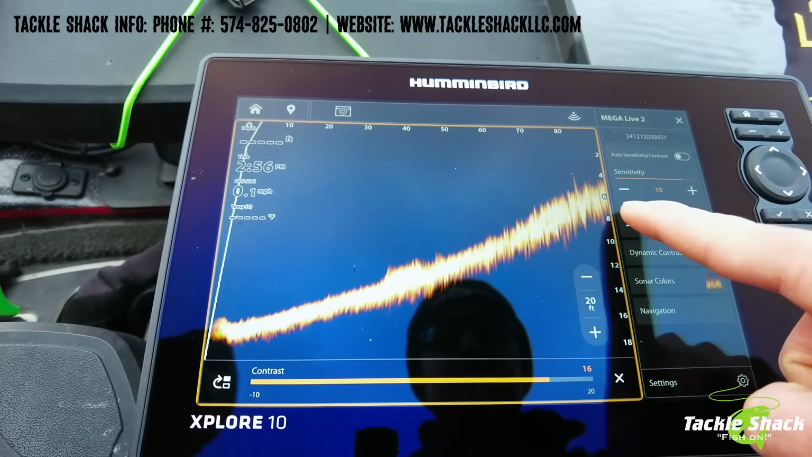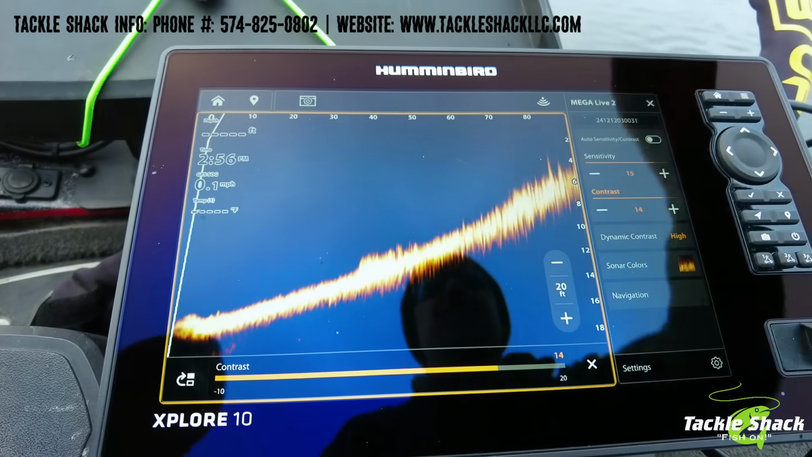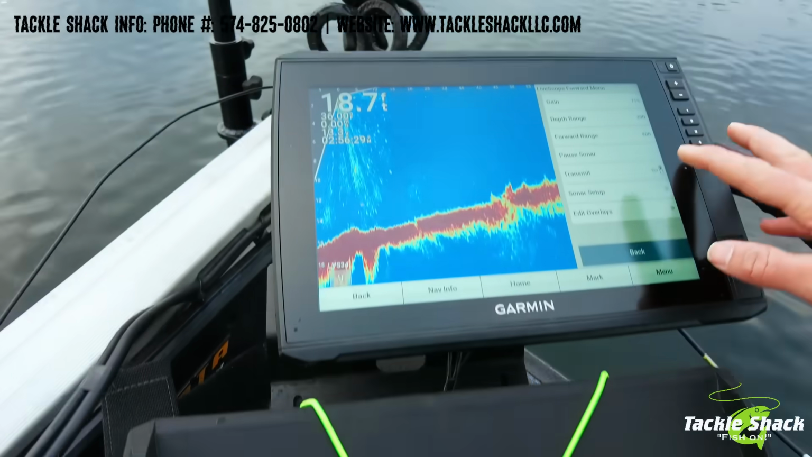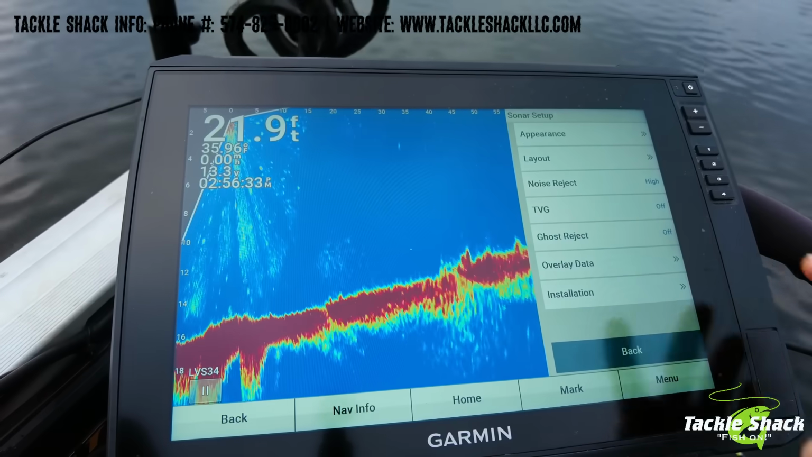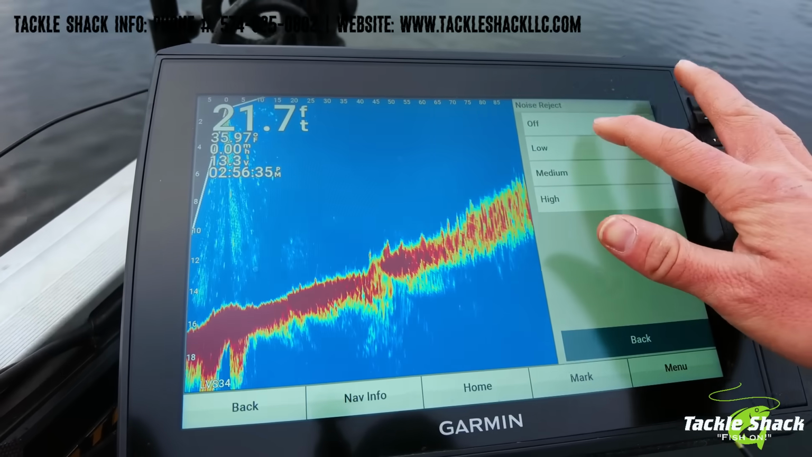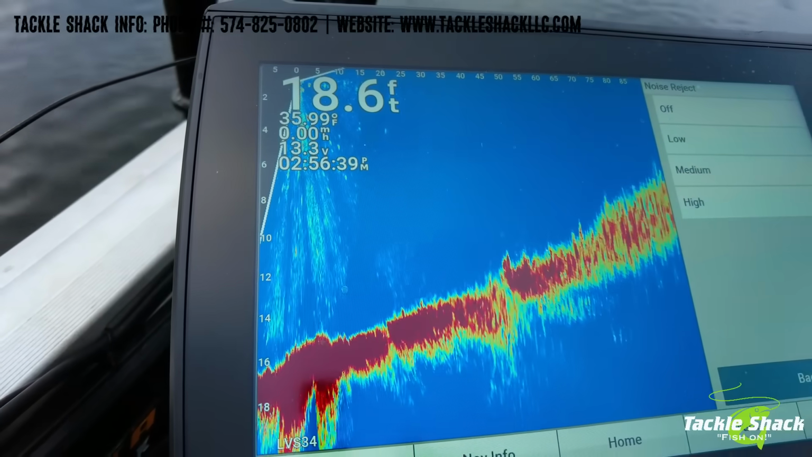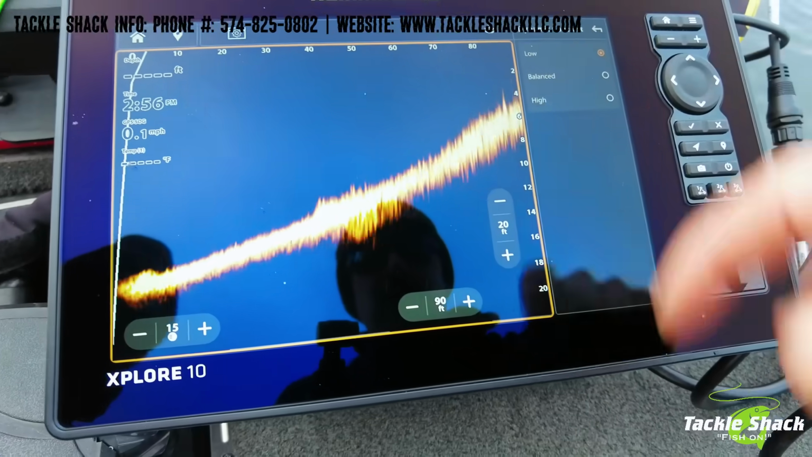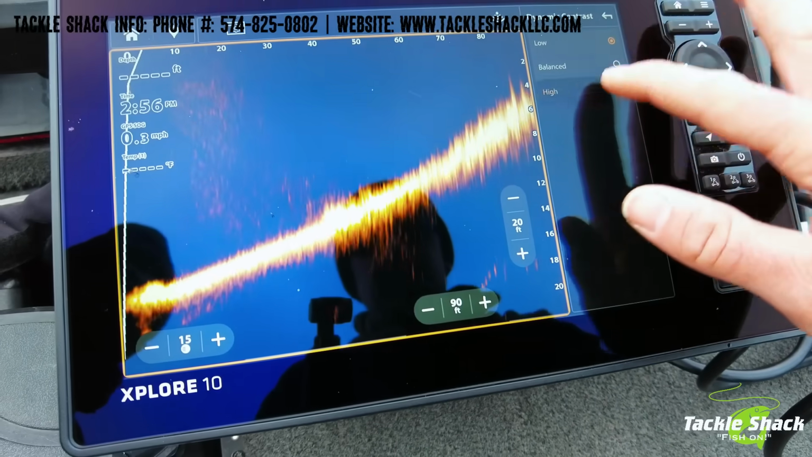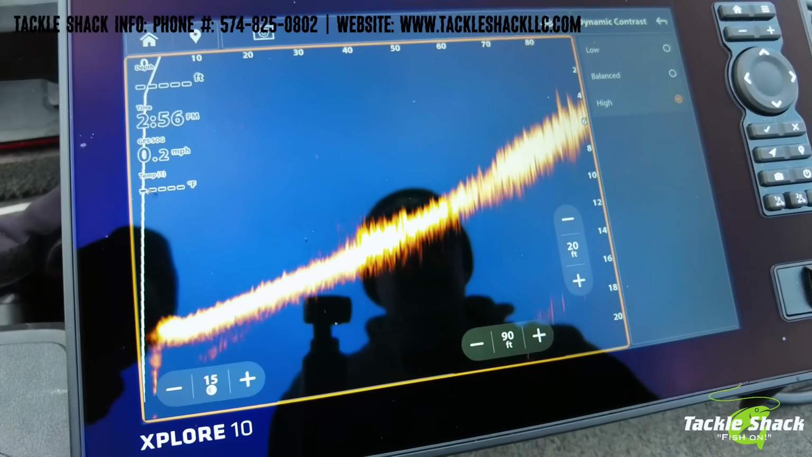And then your dynamic contrast, from what I've seen, seems to be very similar to Garmin's noise reject. So when we turn that up really high, it kind of just defines everything, versus when we have it off, it's all staticky. We turn it high, that kind of trims everything up. Same thing with this. We turn our dynamic contrast low, it gets a little blurrier. High, it just sharpens and defines everything a little bit better.